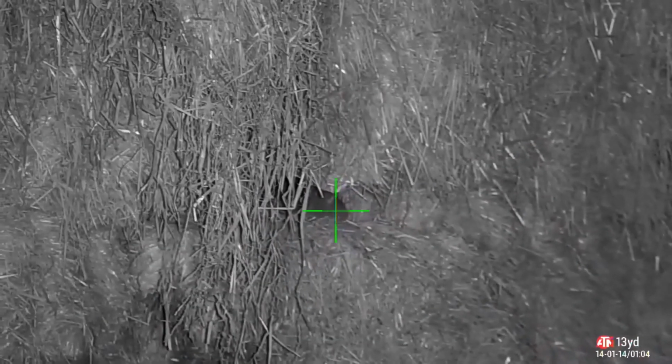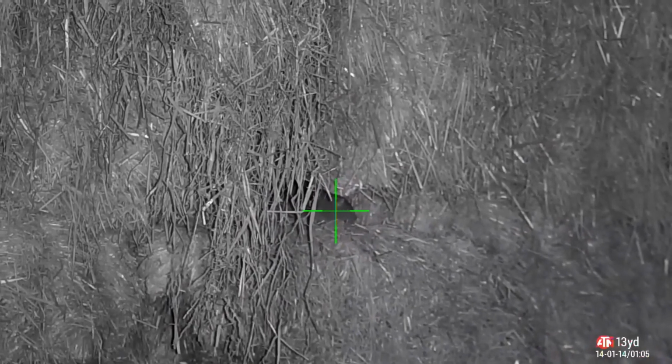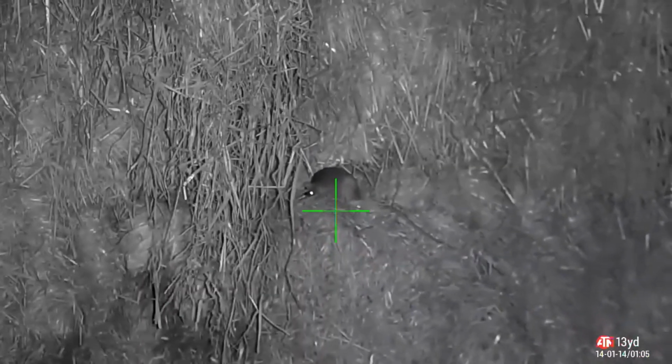Another quick scan with the thermal reveals two more heat spots in the straw, which translate nicely in infrared. Took that one under the rib cage, knocked him down.